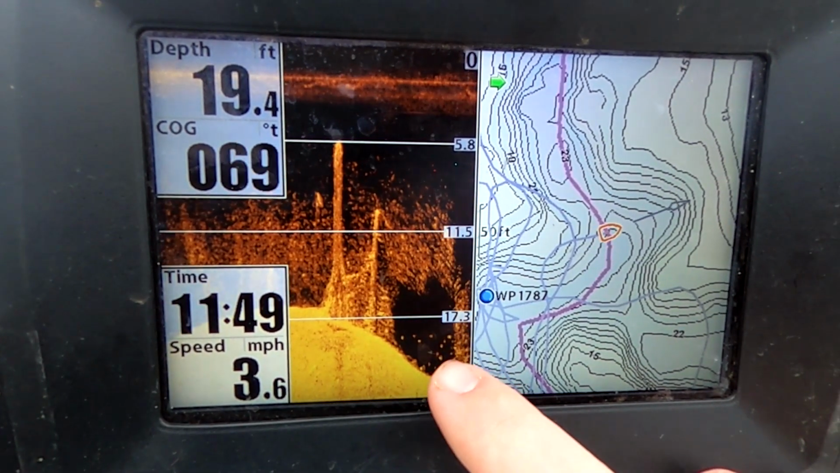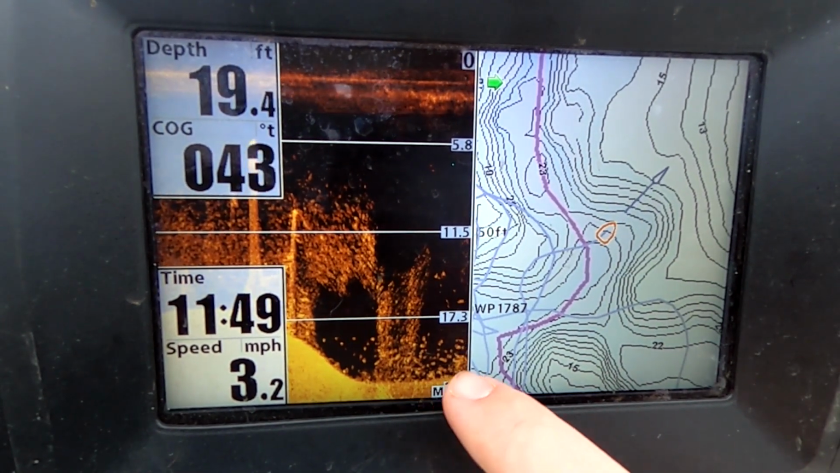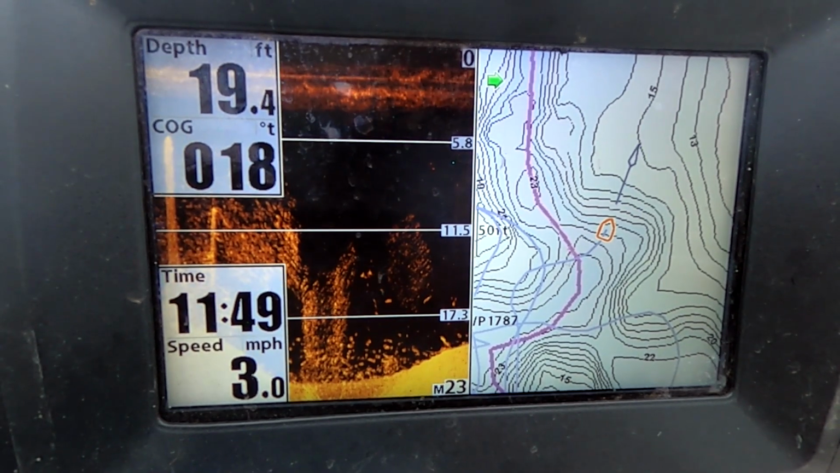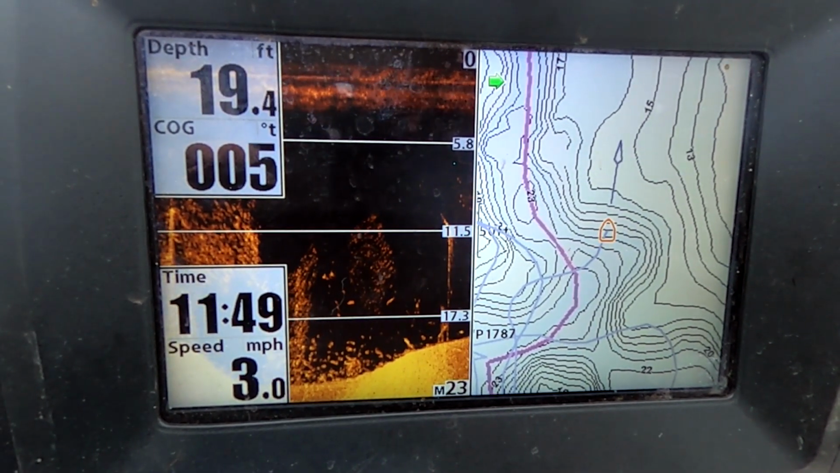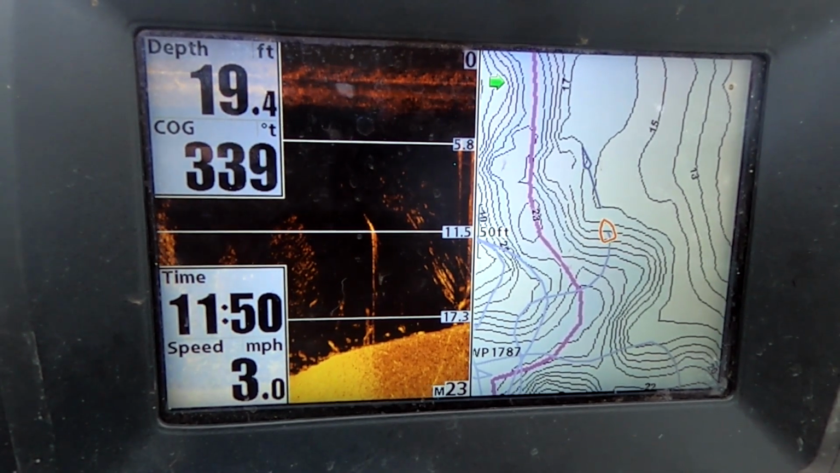You can see right here, starting to get a little bit of return. See some small returns there. Right here, all on the bottom, right in the middle of the riverbed. Smaller returns, smaller fish, could be brim, sockeye, usually something like that. But today we're targeting bass.